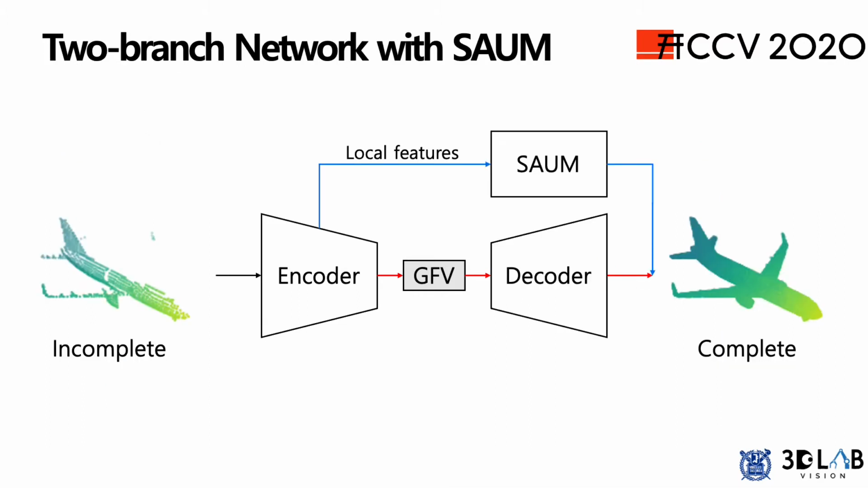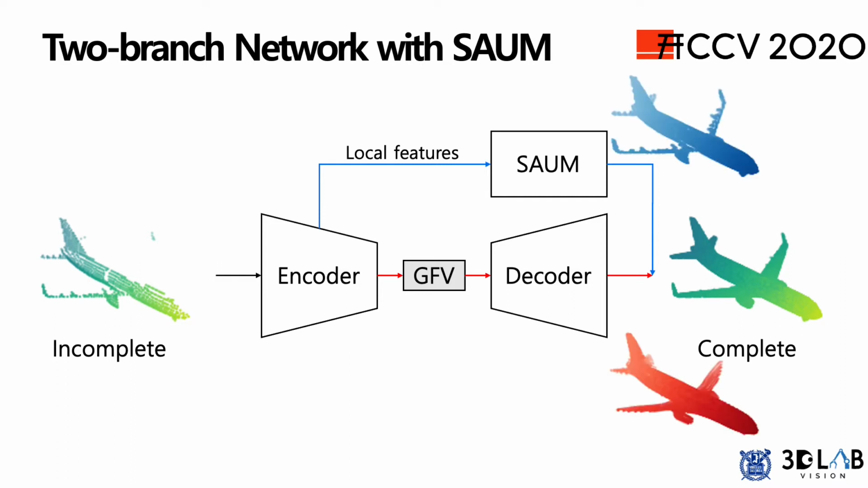We propose a simple method using a two-branch network by attaching an upsampling module. SAUM is our upsampling module, and it generates point cloud from the encoder's feature maps. The final output is a union of the point sets from the two branches of SAUM and decoder. An exemplar output of the two branches are shown in blue and red, and the union is given as green. SAUM is an abbreviation of Symmetry-Aware Upsampling Module and shown in blue. Interestingly, the upsampling module can preserve the symmetric structure even if we didn't explicitly enforce the symmetry.